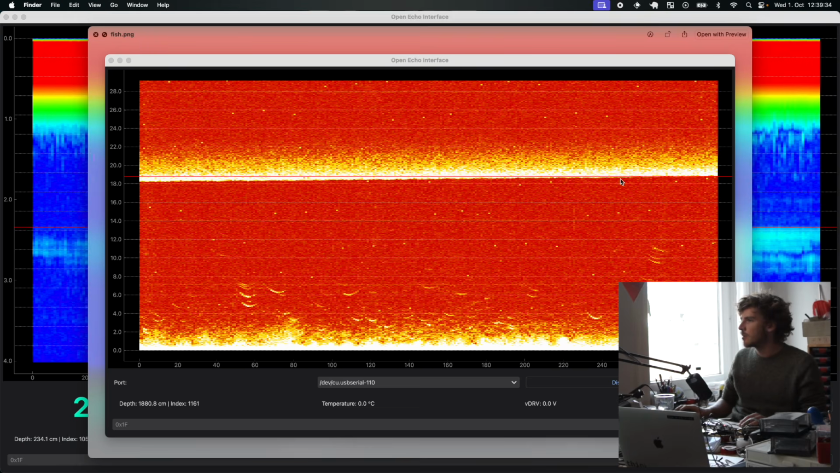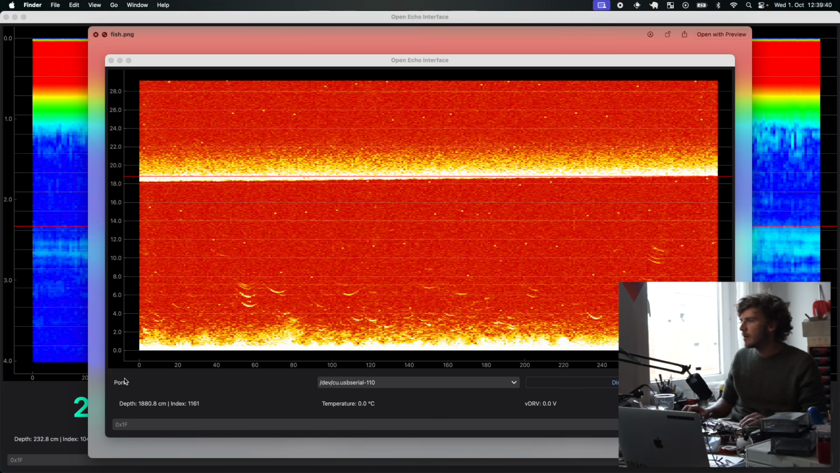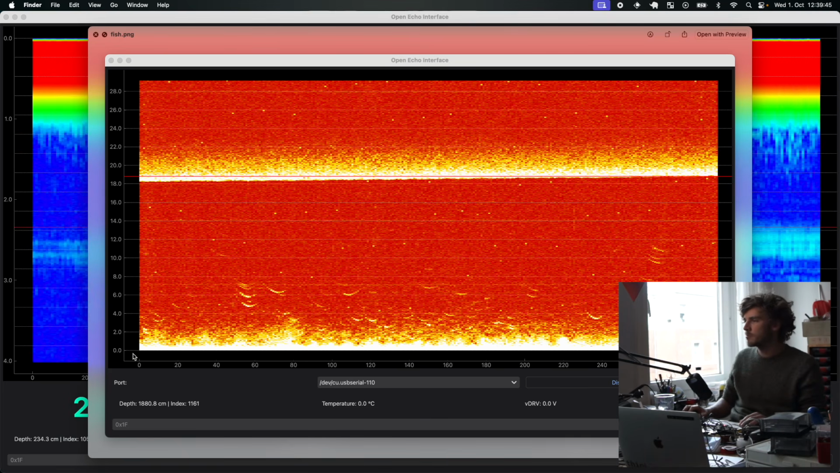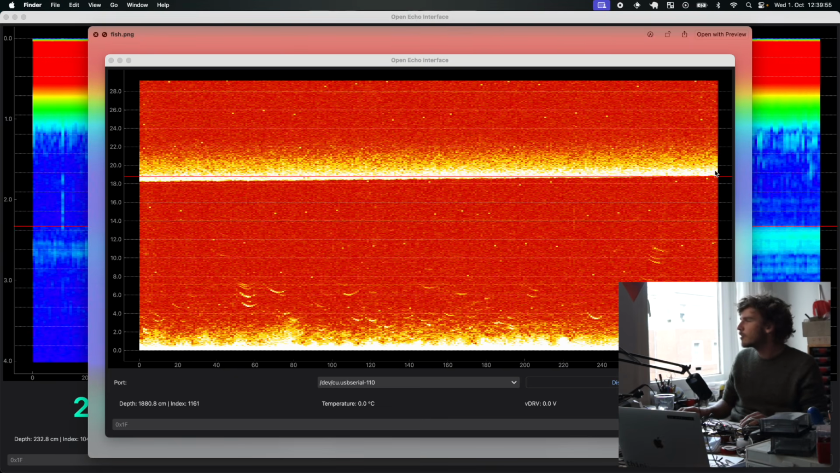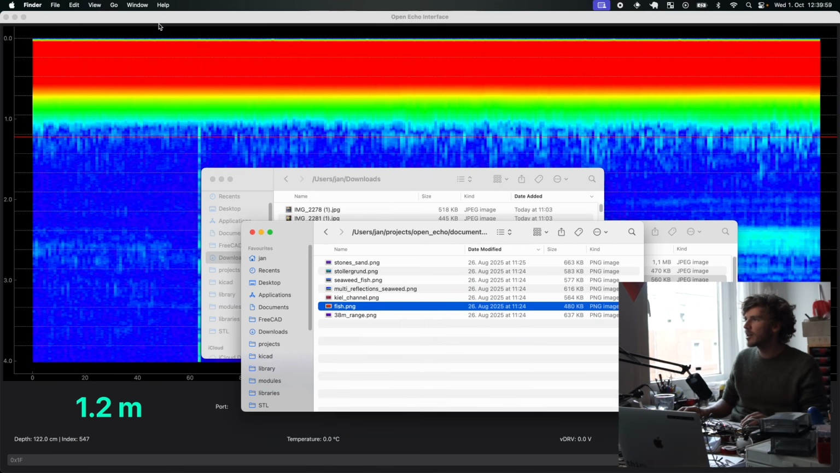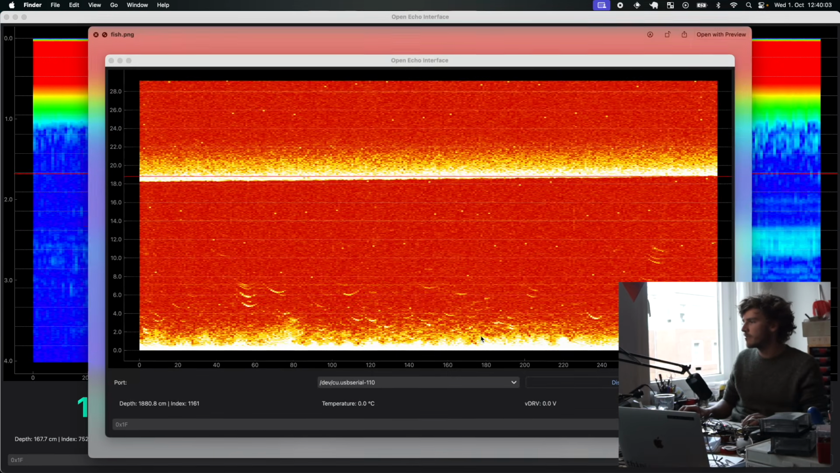This is about 20 meters, 19 meters, I don't know. And I see a lot of fish, like here, all these arches are fish, and the picture is flipped, so bottom is top and top is bottom. The echo signal is sent from the bottom, goes up, reflects from the seafloor, and comes back, and this is basically the time it takes. In this chart this is already flipped, so top is top and bottom is bottom. I later flipped this in the software.